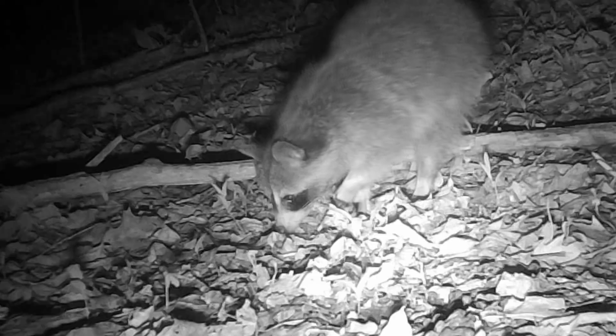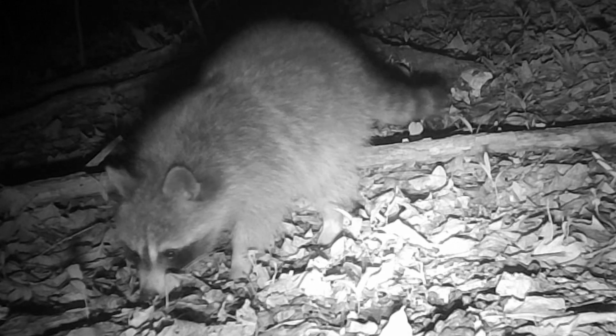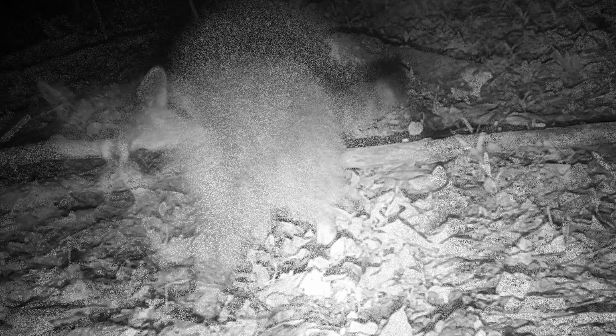And they like to play. They move around. But they get into some serious business. They've got to find something to eat on. What's hatched out, grub, whatever they can scrounge up.